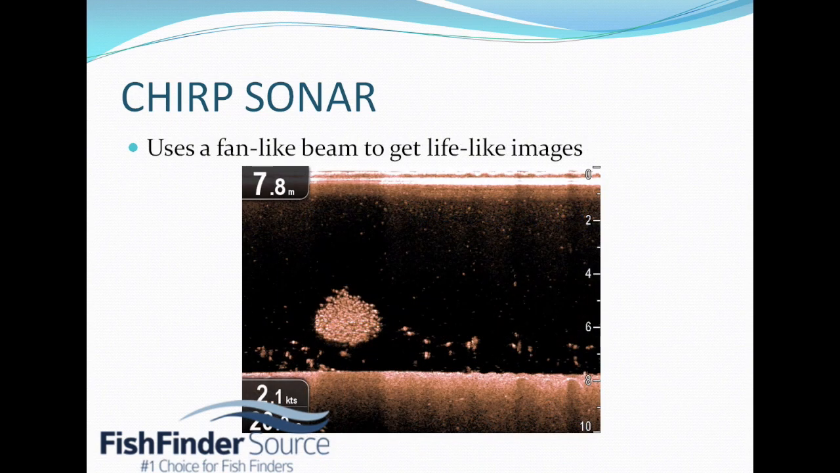Chirp sonar uses a fan-like beam to get lifelike images. So you know how 3D sonar works. That's the down scan and the down imaging. It shoots a really high frequency beam. So chirp sonar just takes that and it multiplies that. So instead of one high frequency beam, it's going to be like a fan, this whole barricade of high frequency beams, and this gets you a really accurate picture, as you can see from the screenshot here.